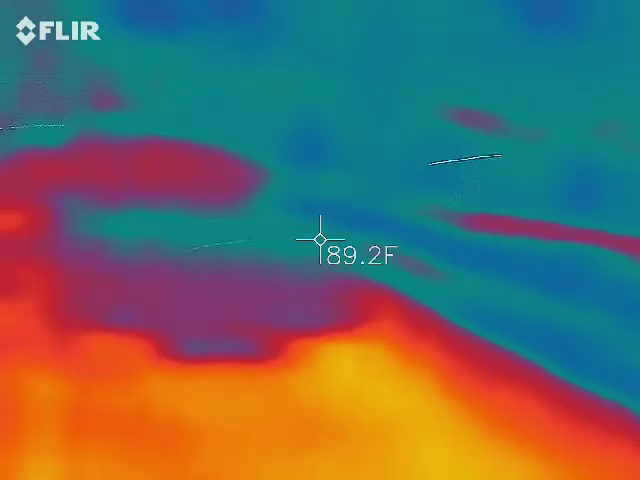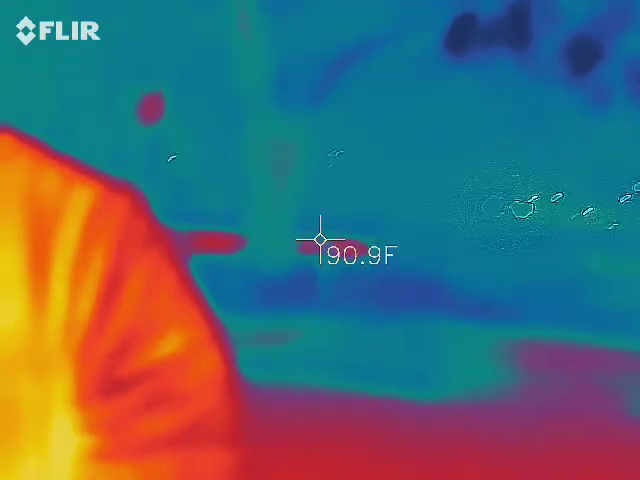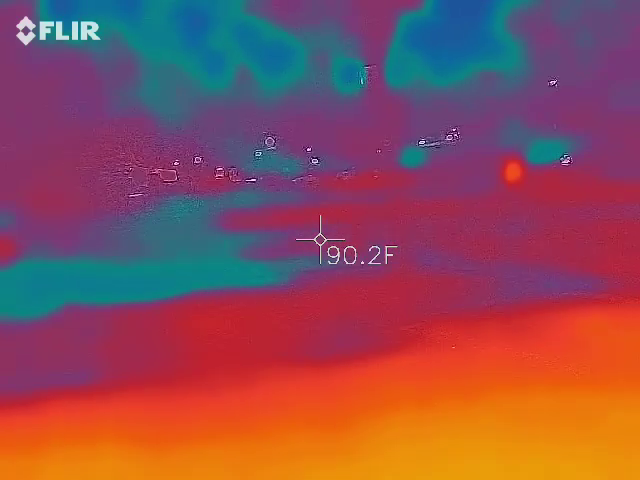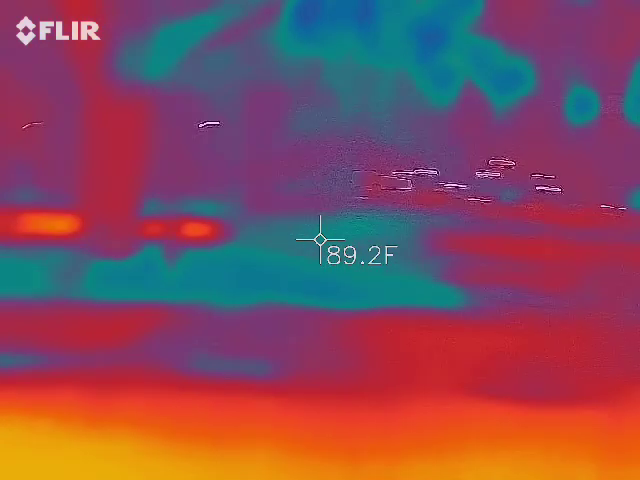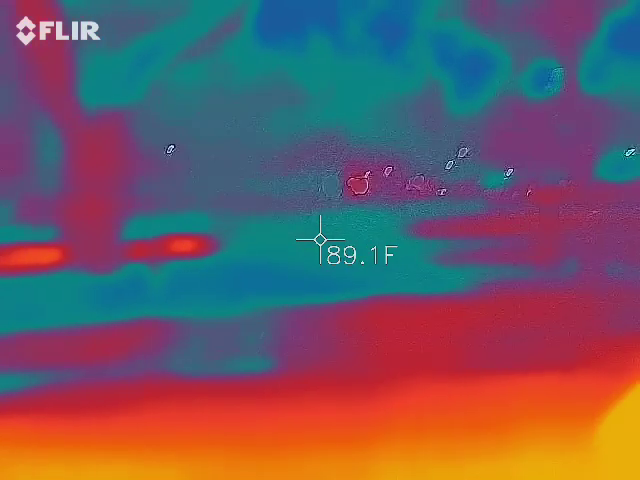And you guys are actually going to hold this horizontal just like this all night long, and it is recording audio and video. So with that being said, in the event you actually see a blue spot, we want to try to move those crosshairs to that spot to try to get a gauge on that temperature. Temperature is very important for us, so we want to make sure we're capturing those things.